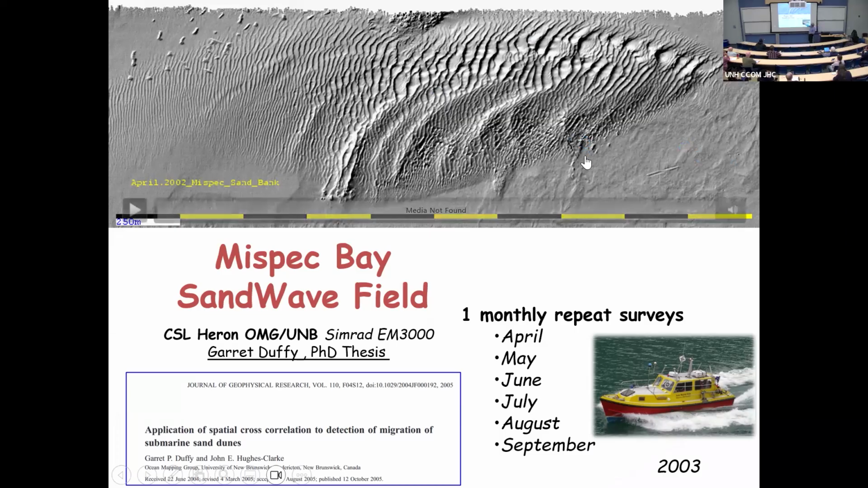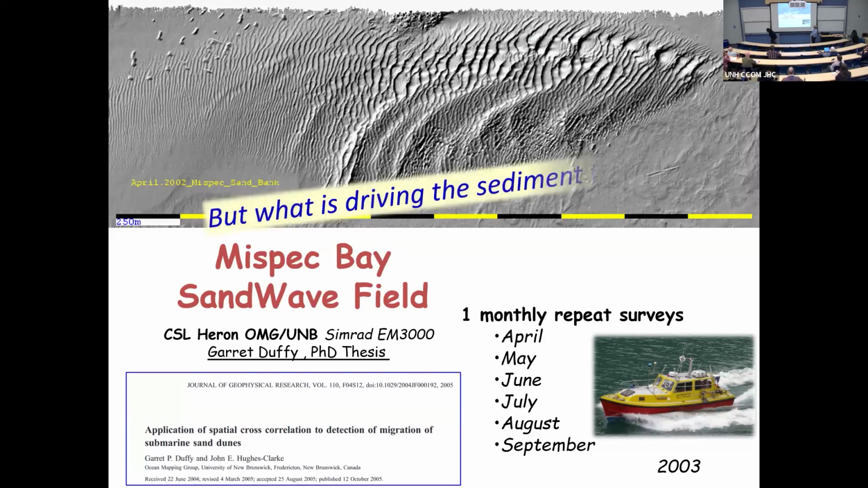So it's good. Garrett actually did 6 surveys. You got continual migration of those bed forms. And the question is, what's driving that? So this repetitive surveying, we want to understand that. And I've used this. I've never been funded to look at these.